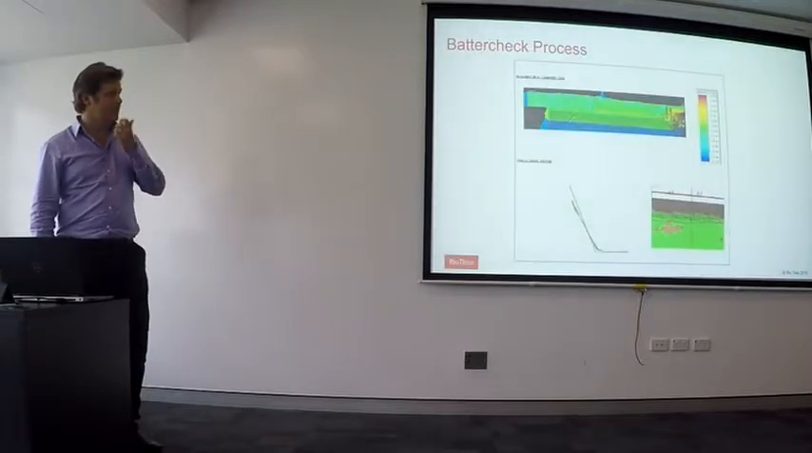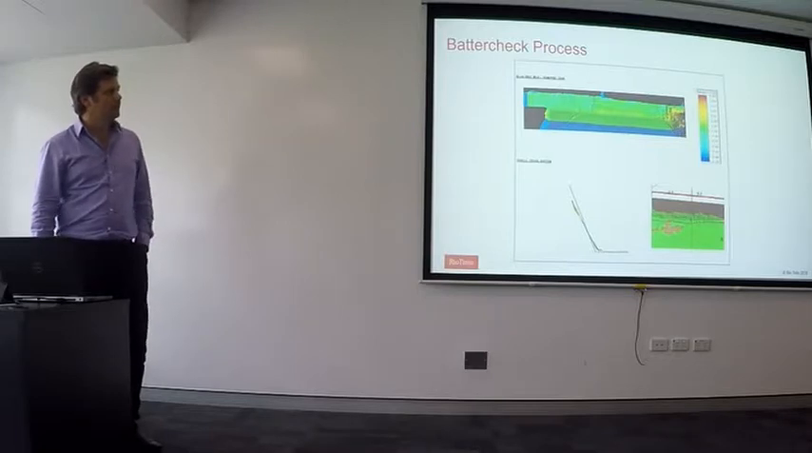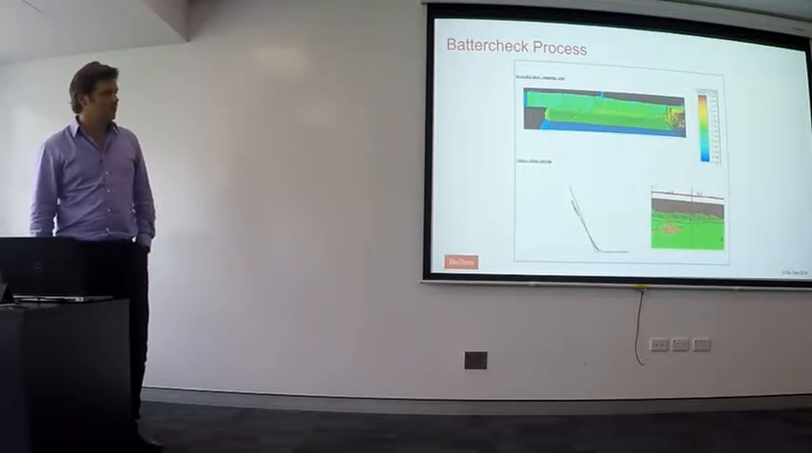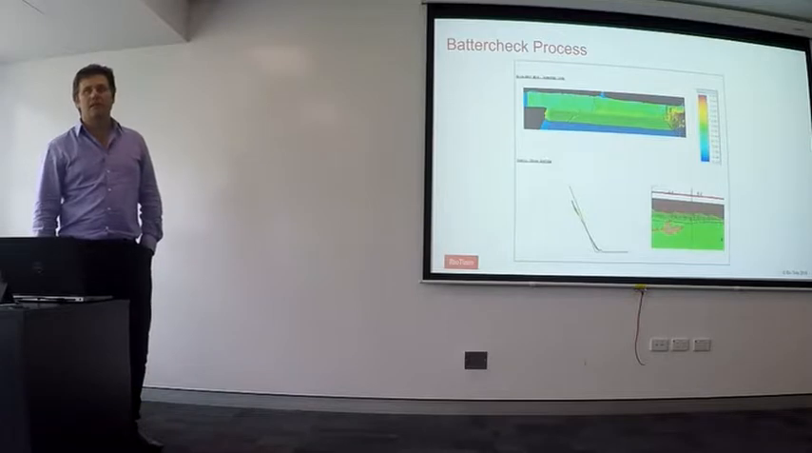That's a screenshot from a batter check, just showing our conformance to design, and a cross section below, just showing whether we're over digging at the top or whatever. Really helpful for the drill and blast teams as well to design subsequent shots if there's any sort of problems that they're finding in that particular area.